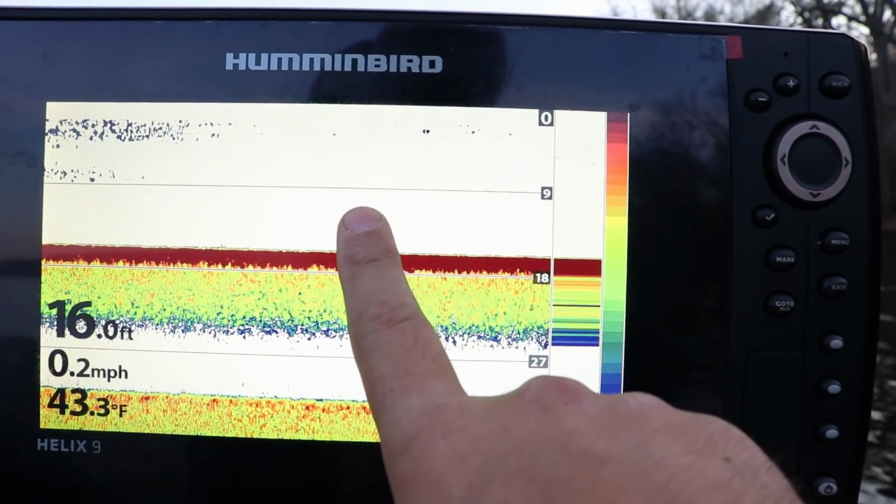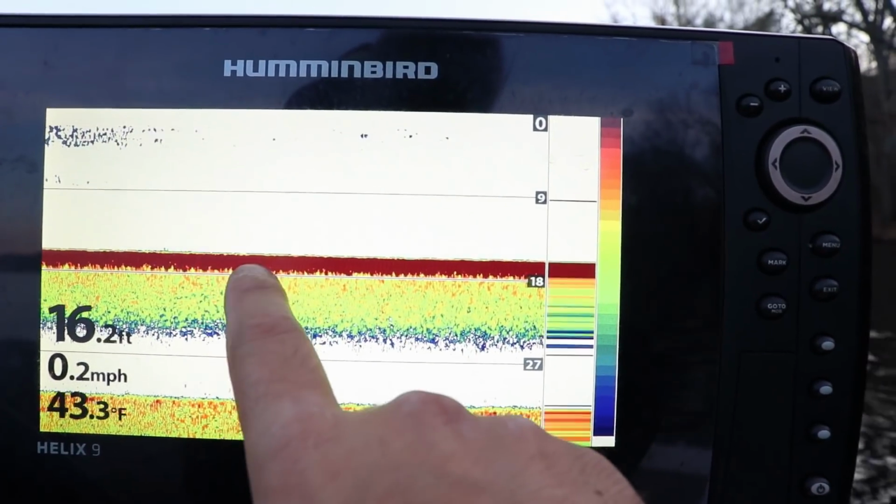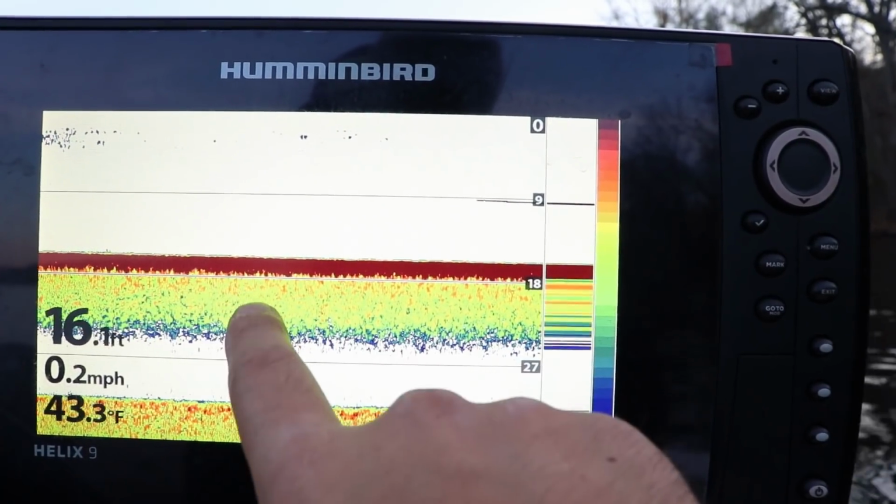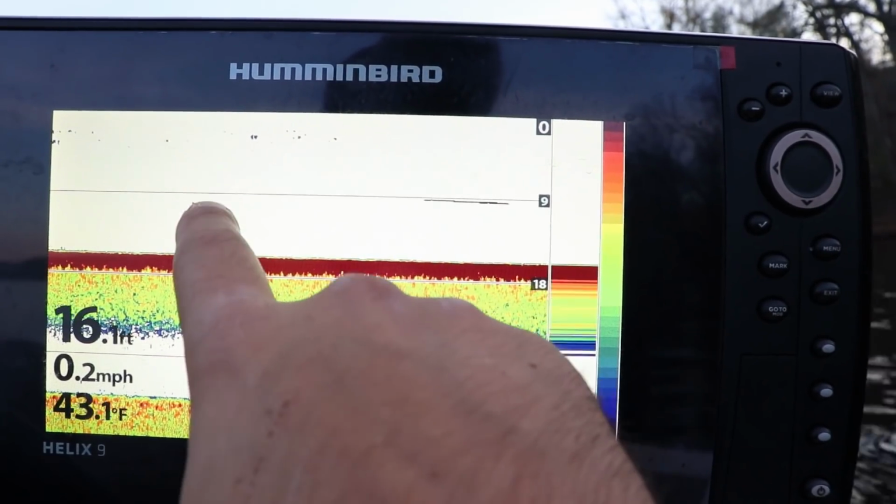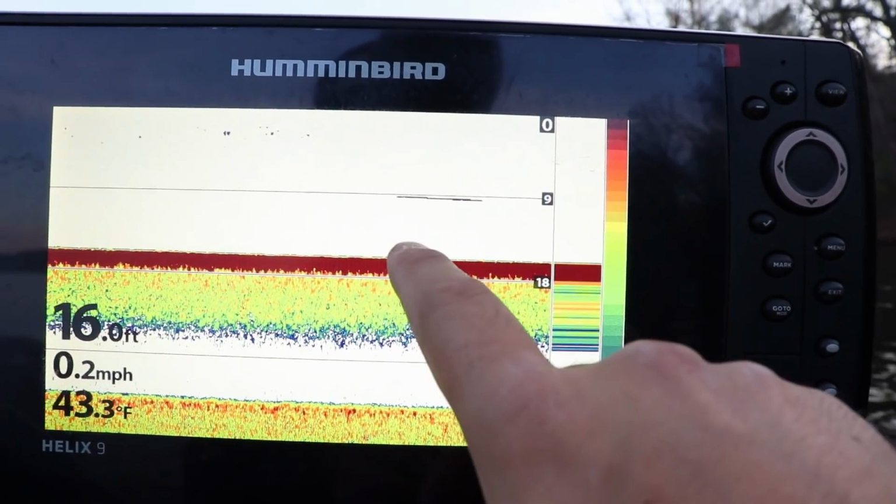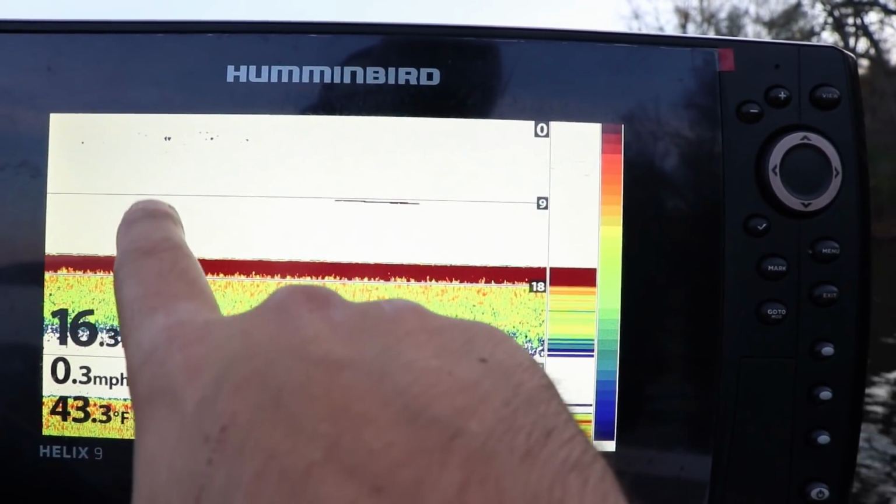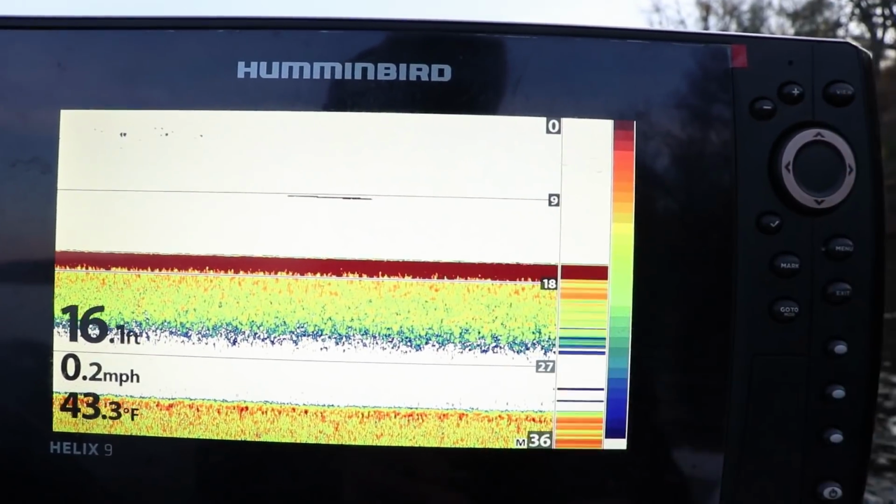So if you had it on 83 kilohertz, it's a wider cone angle like this. What happens is when you have it on that larger frequency, it forces this screen to give less pixels to a square, let's say a square inch of water. But if you have it on 200 kilohertz, it will give you more pixels in that same square inch of water, giving you a better image to show up on your 2D sonar.